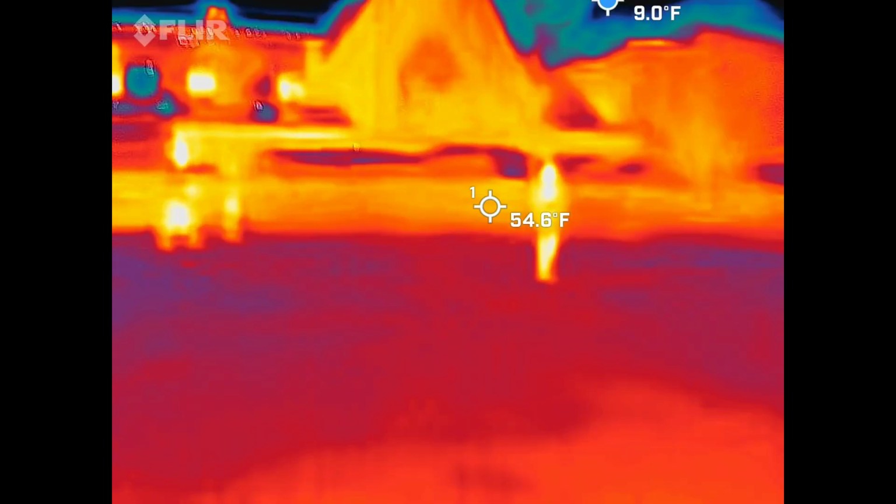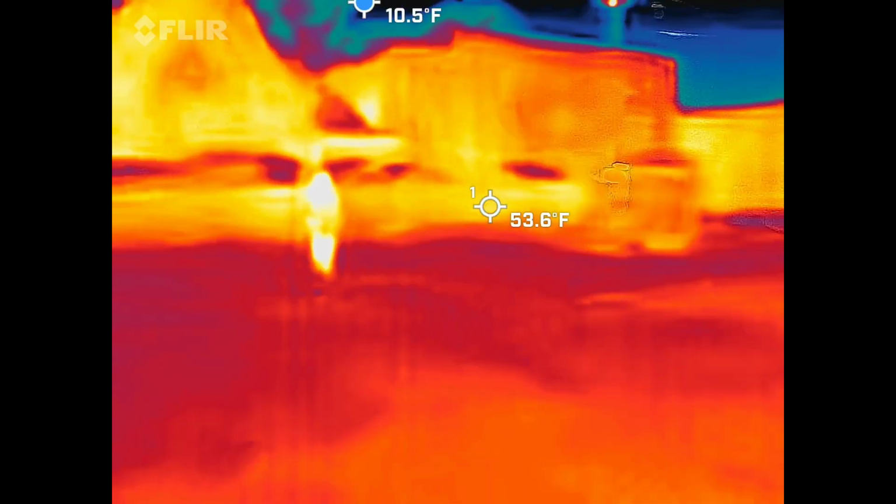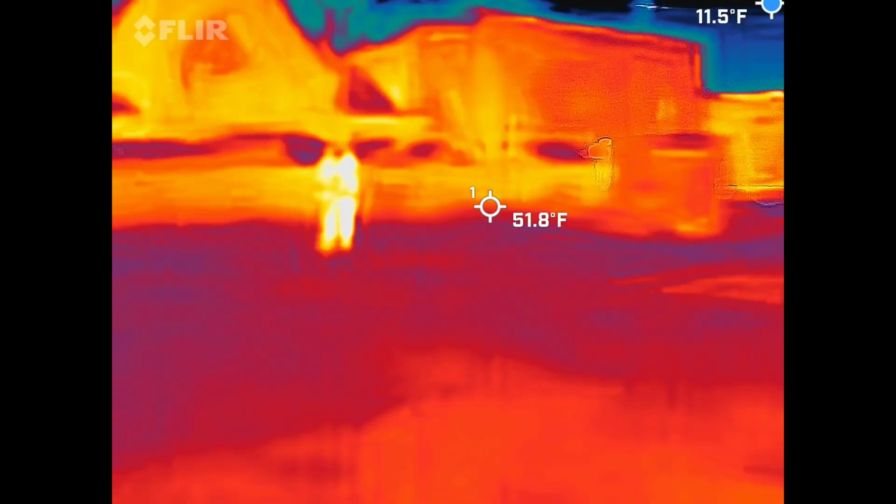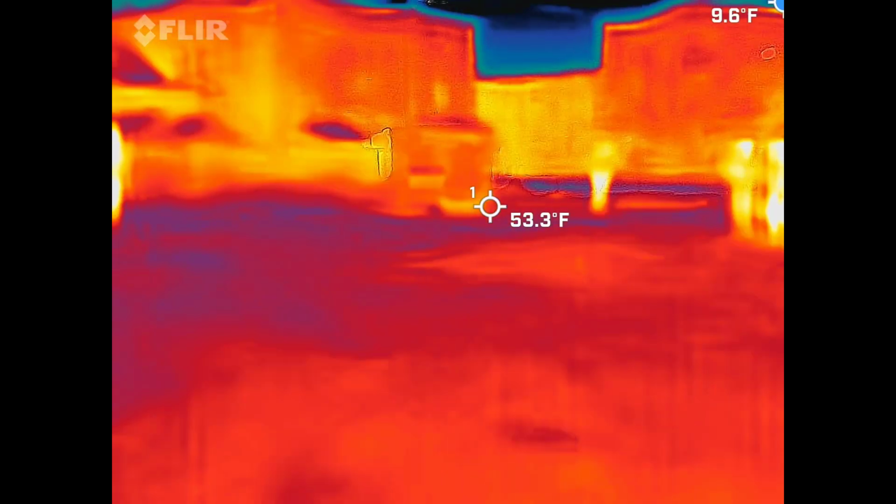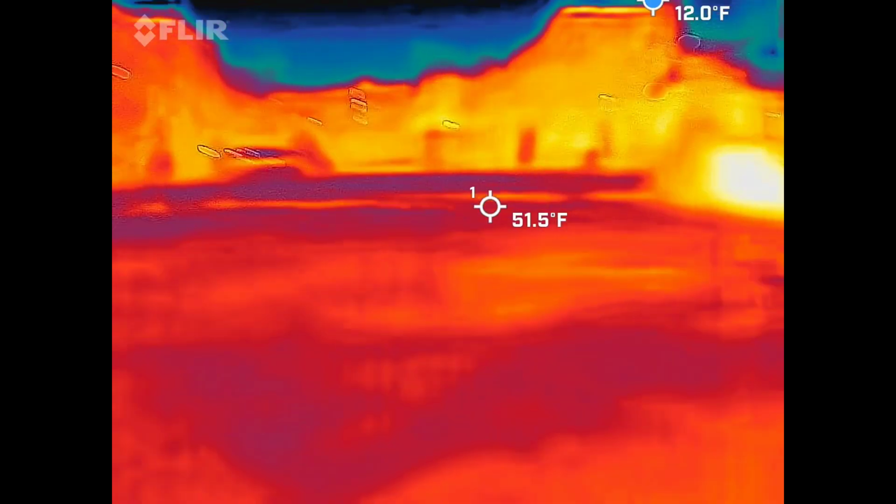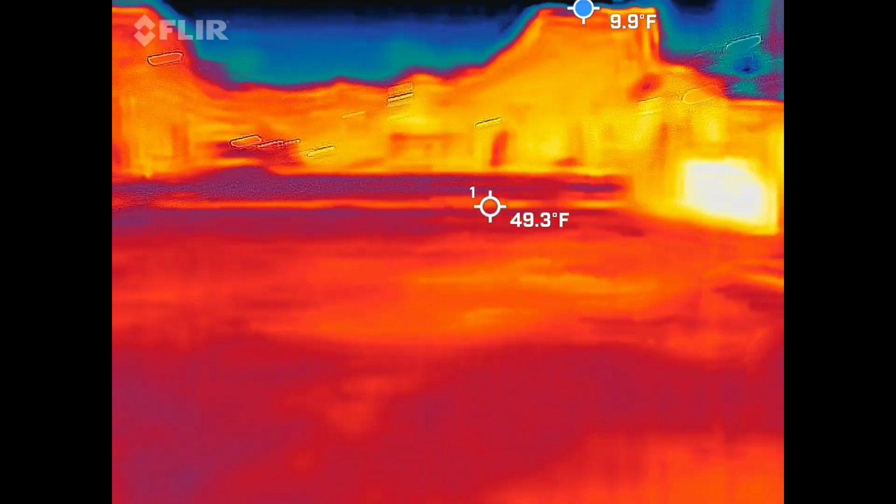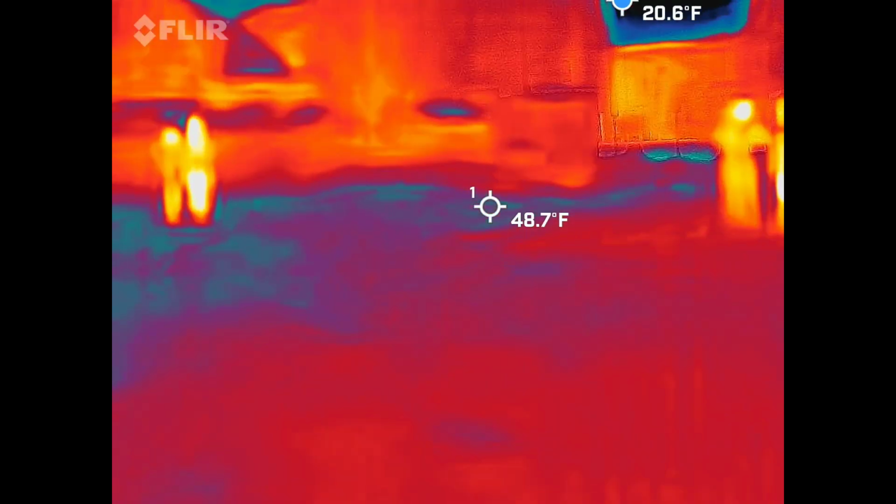I got to 56, and I thought, oh, maybe, I don't know, it might just be that. I swear I walked close to that, and it went down to like 2. That could be something. 56? 56. Didn't he say anything over 2.5? 10. I got like 16.